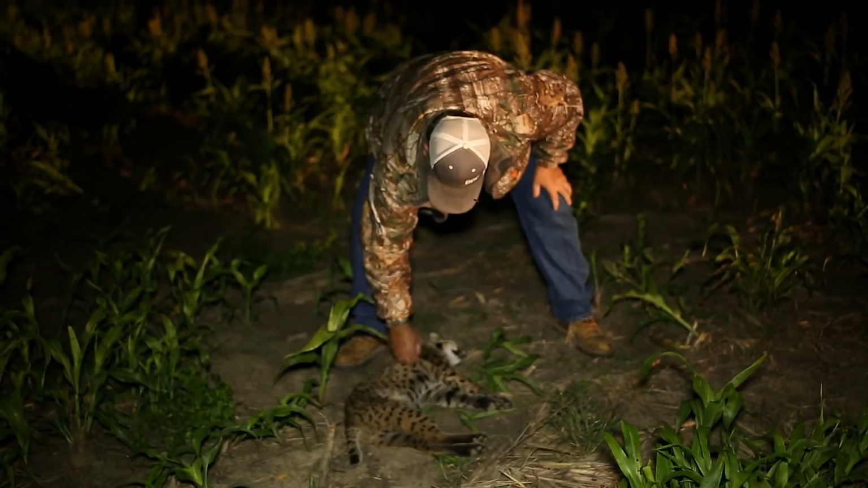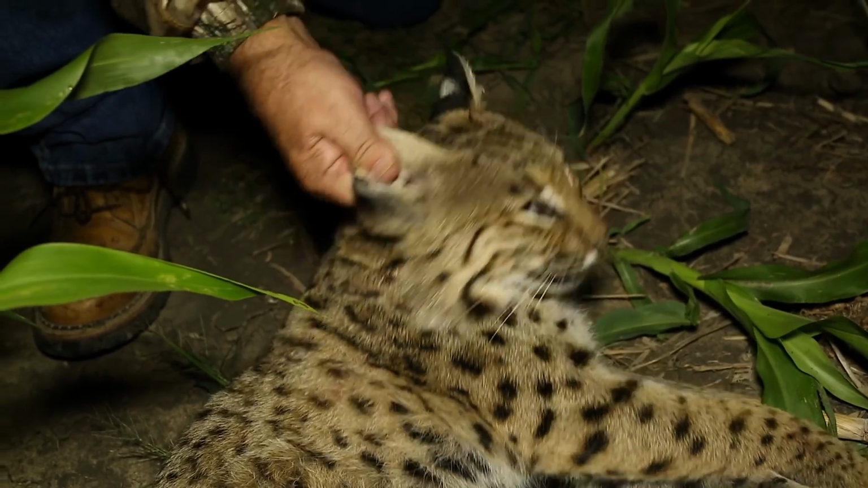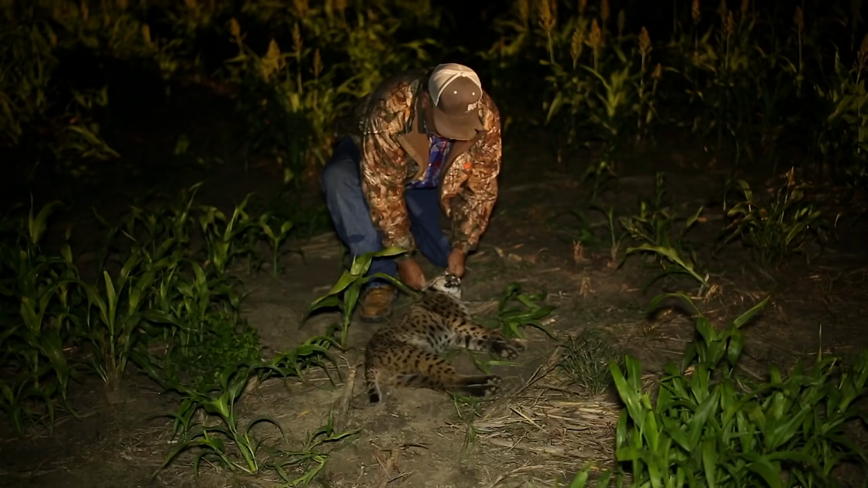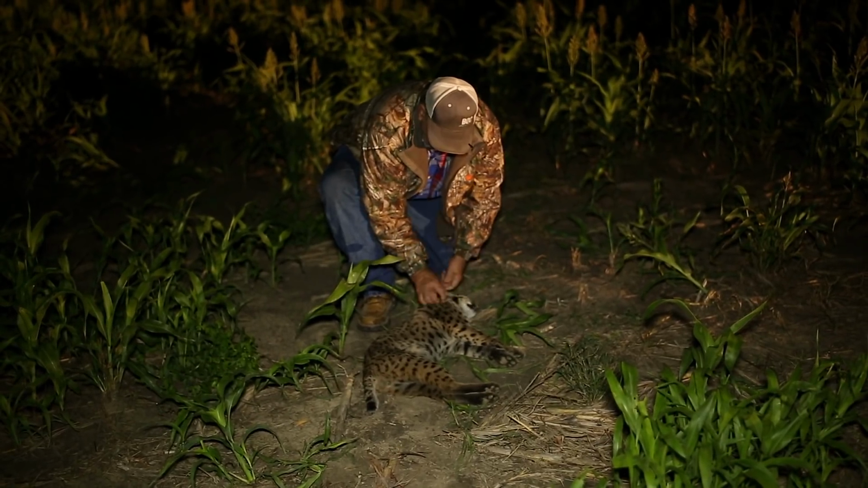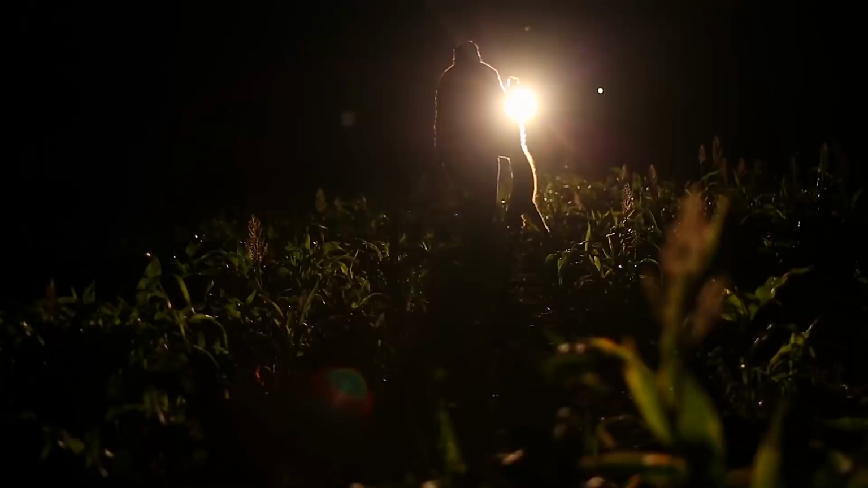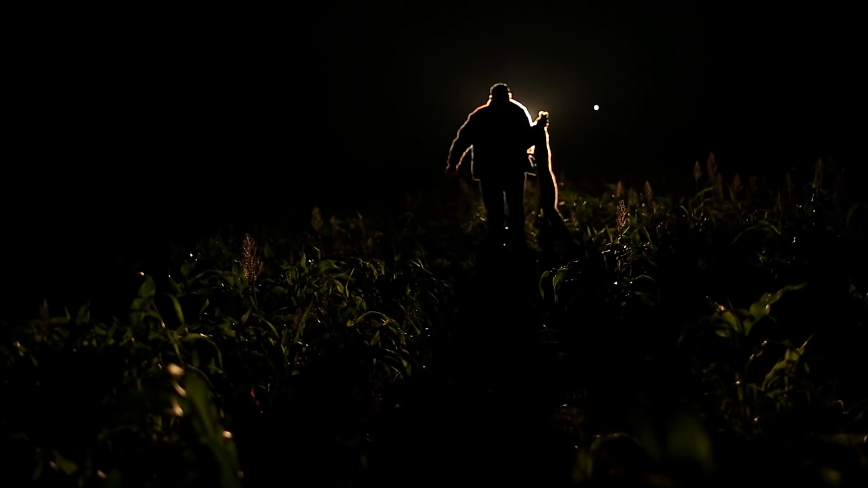Here he is. Man, what a cat. That's quite a cat right there. Man, he's pretty. He's got a good fur on him for this time of year. Old Jim had a real trophy on his hands and wanted to make the memory last, so doing a full body mount was pretty much a must.